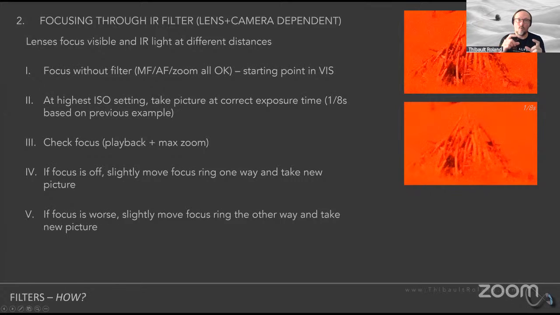I went the wrong way. So I'm going to go back and further out than where I was initially and take another picture. Once I take another picture, maybe I'm going to be better focused. Maybe I'm still going to be a little bit out of focus. Maybe I'm going to go too far the other way.